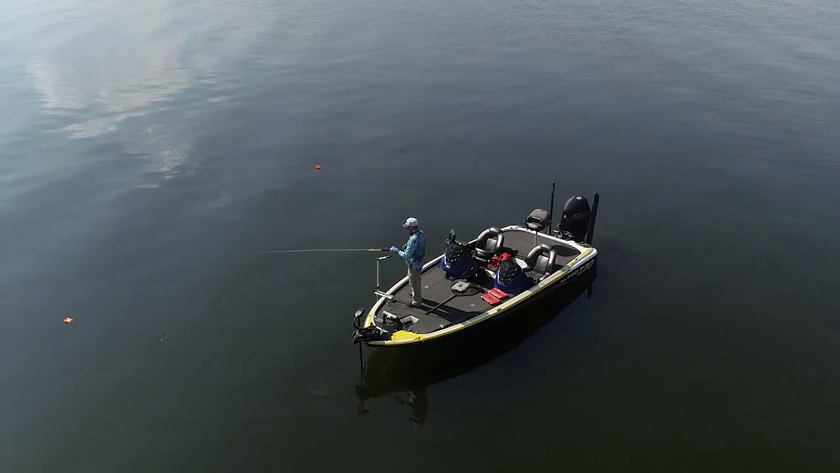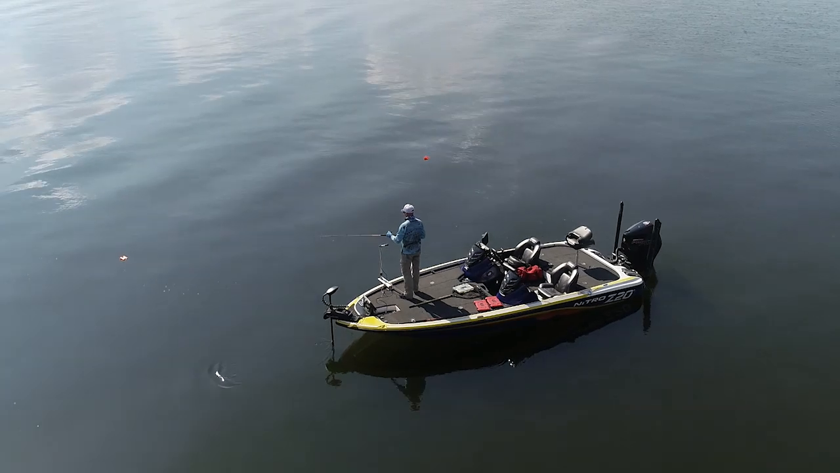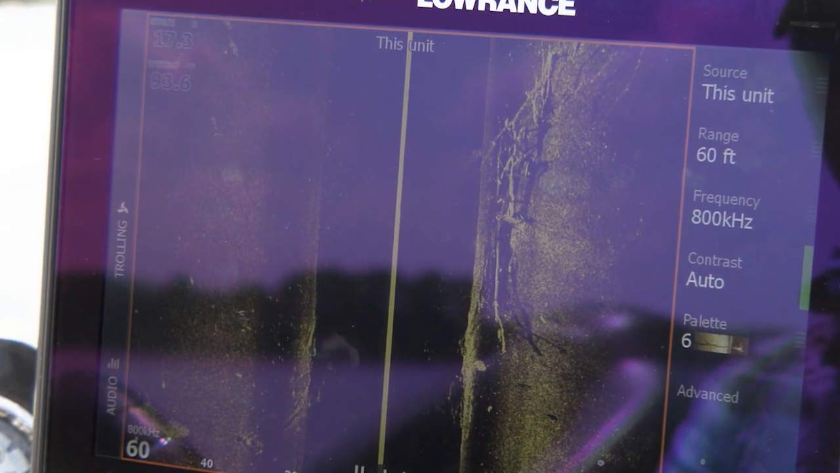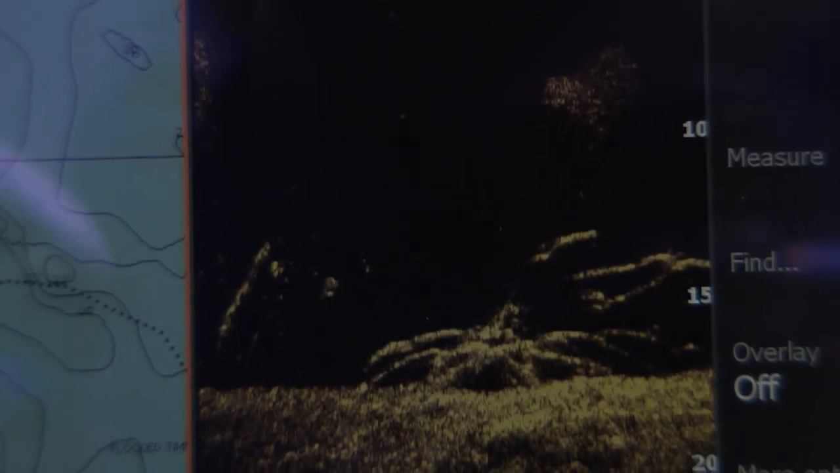Got in about 18 feet of water, something like that, and just started idling around looking at my side scans, my Lowrance HDS Live, looking for brush there, looking at my down scan on the other split, and then looking at my 2D sonar.